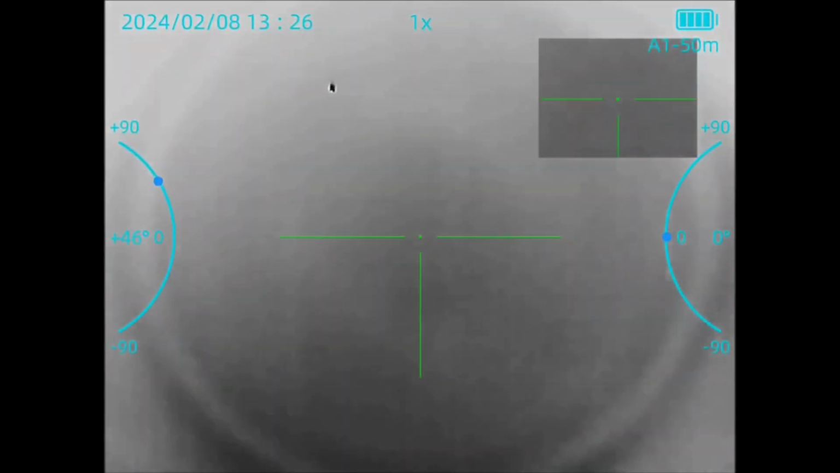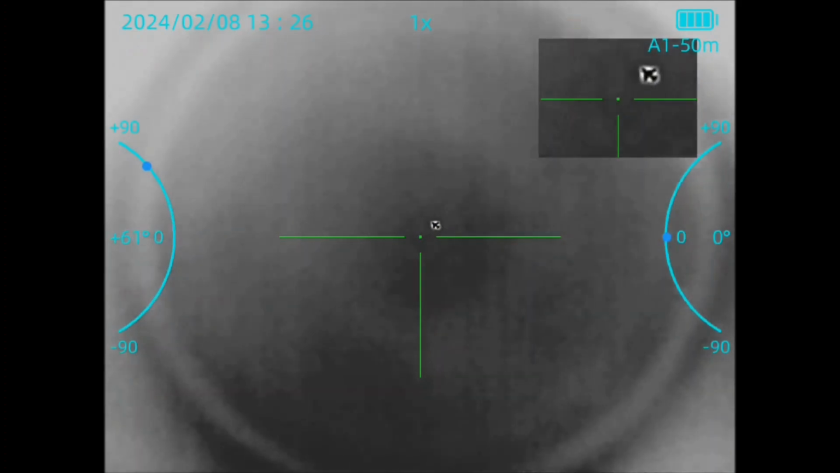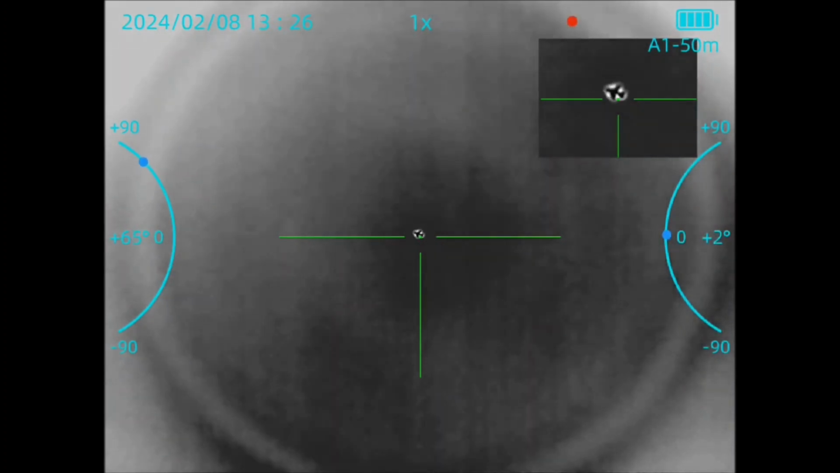You can see the date and time stamp is about a week later. So it's on the 8th at 1:30 in the afternoon. And here's an airplane flying overhead. Now this plane is probably cruising at around 20,000 feet, I guess. It looked pretty high to me. I enabled the picture-in-picture on the right side, so you can see it zoomed in, and the normal view in the center. Looking up at it, you can tell it's an airplane. There's no guessing, you know what I'm saying, as far as that goes.